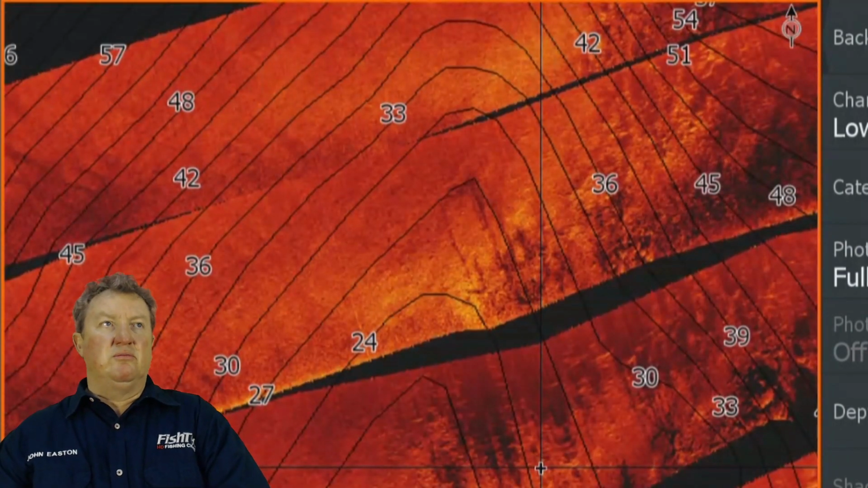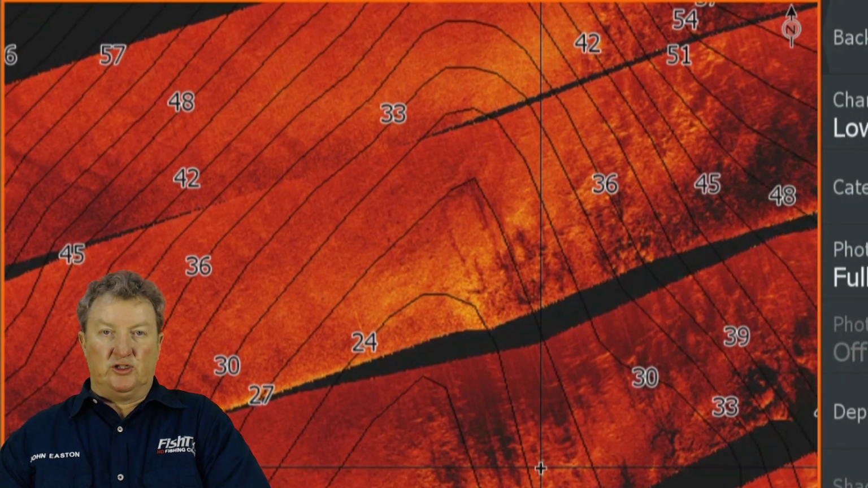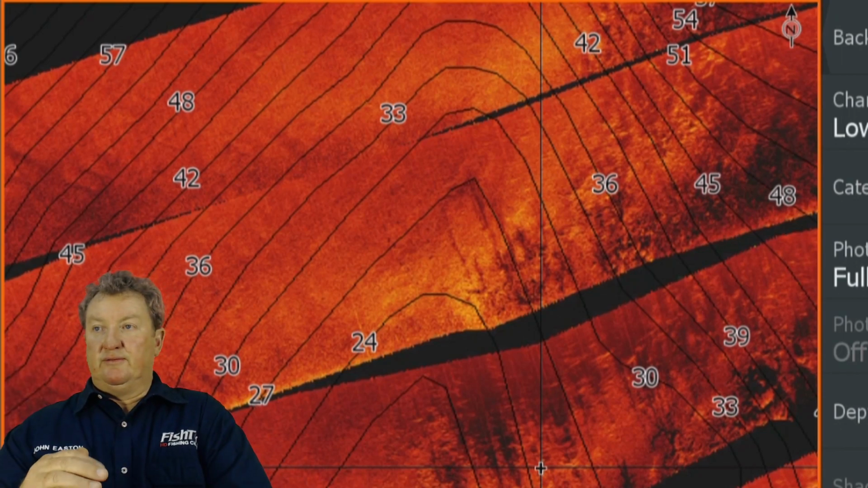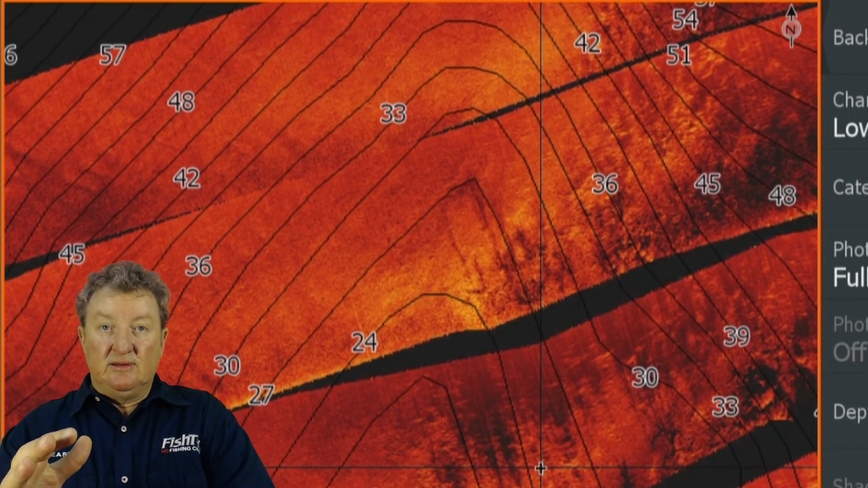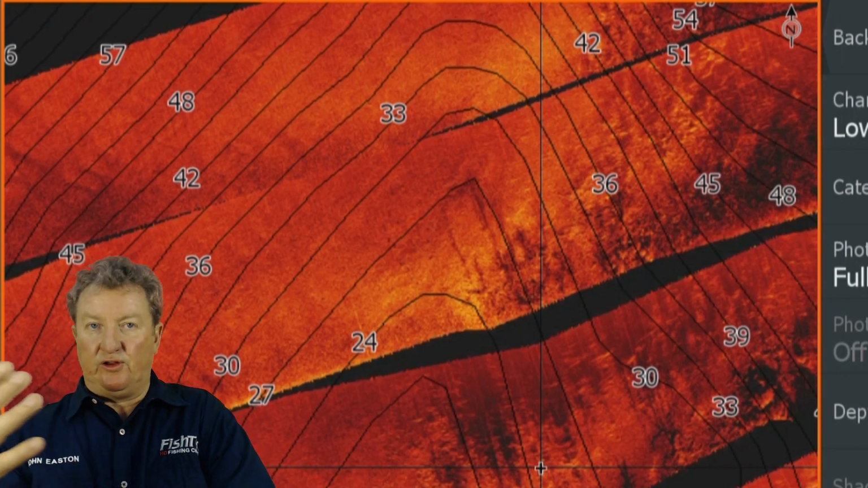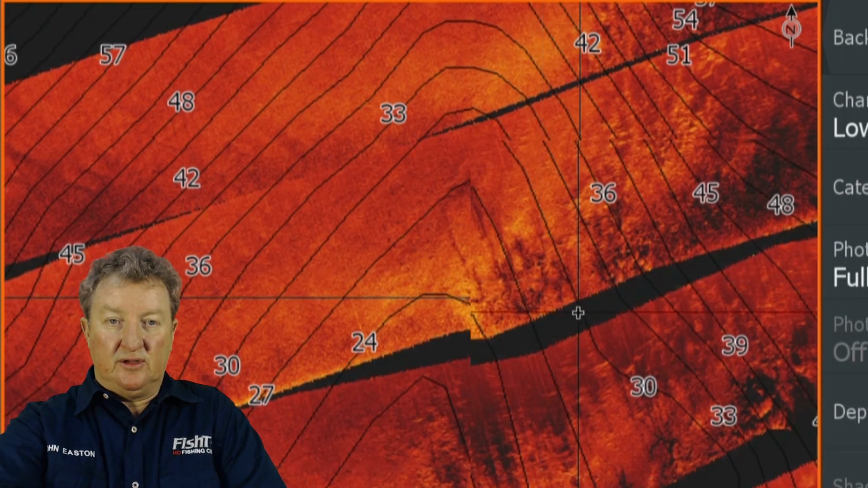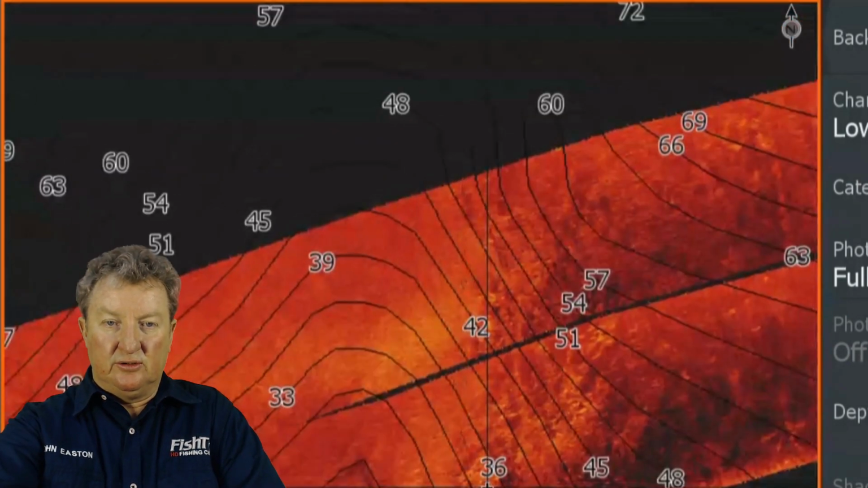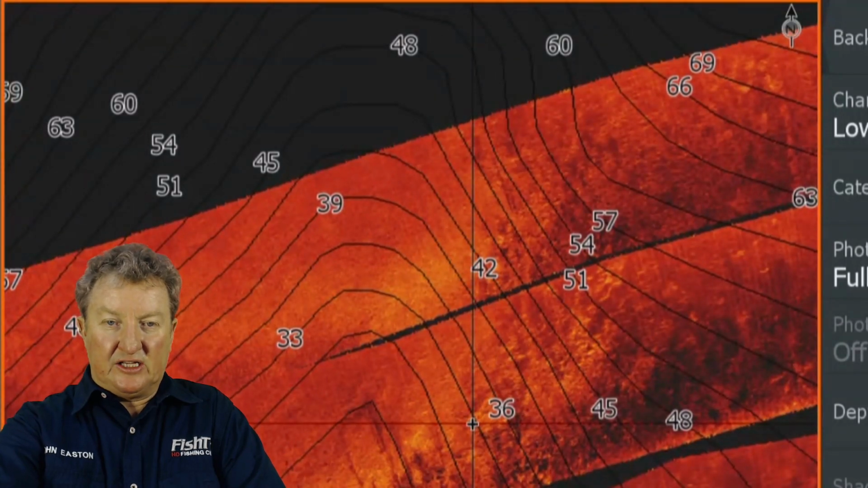Guys, I know most of you are not very comfortable fishing deep spots, but I can tell you some of the best fish I've seen and caught have come out of that 45 to 50-foot range. And those were good fish. So don't be shy to have a little explore here.